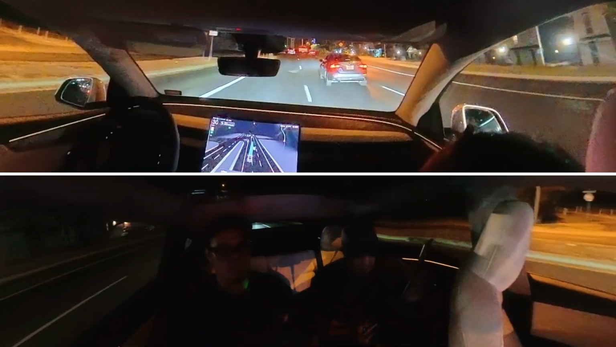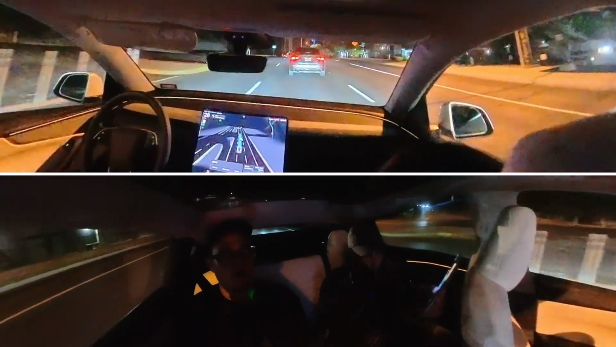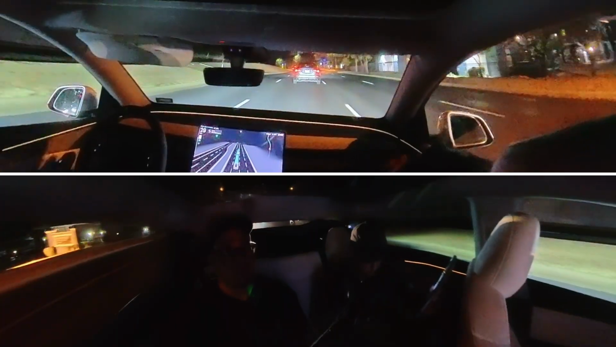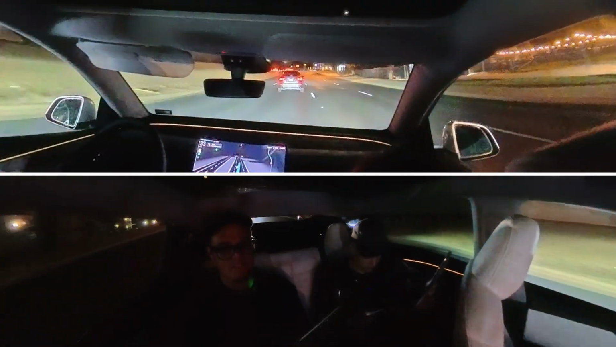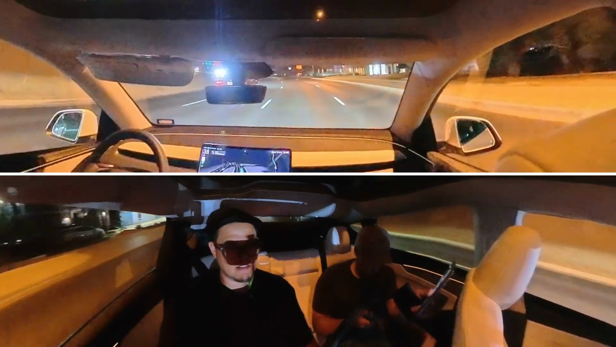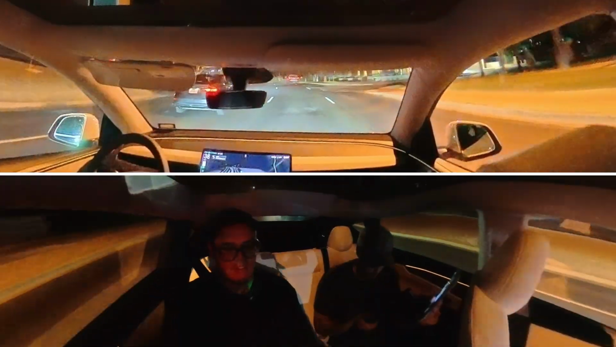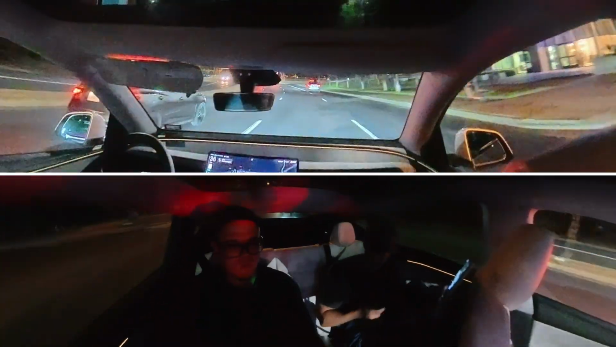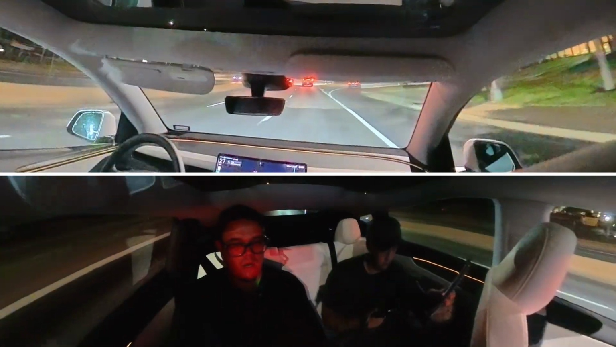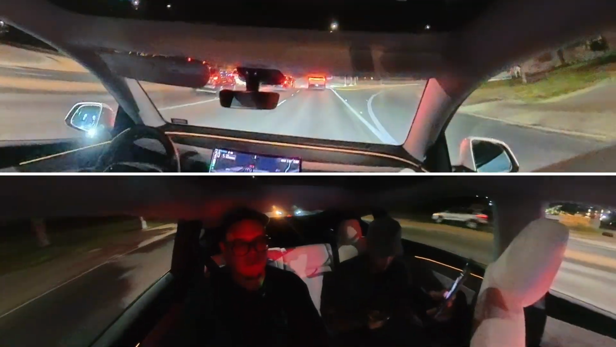And one thing Tesla did say in this was the fact that privacy is a standard here, for not only Tesla, but the internal camera will not activate until you hit the support button. And again, I don't think that's necessarily true as of today.